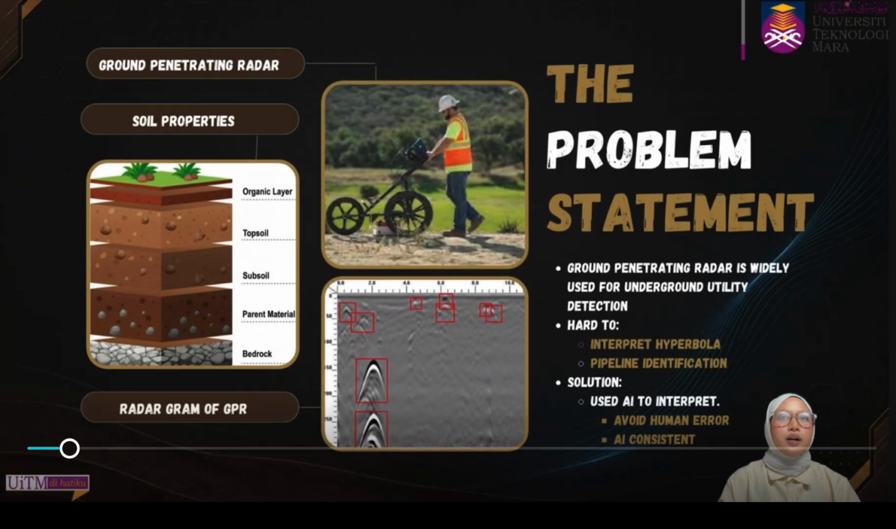Underground utilities are critical infrastructure, so we have to use ground penetrating radar to detect these pipelines. However, interpreting GPR radiograms is very challenging. Therefore, this study applies CNN. It can automatically classify underground pipe material, reduce human error and improve interpretation consistency.